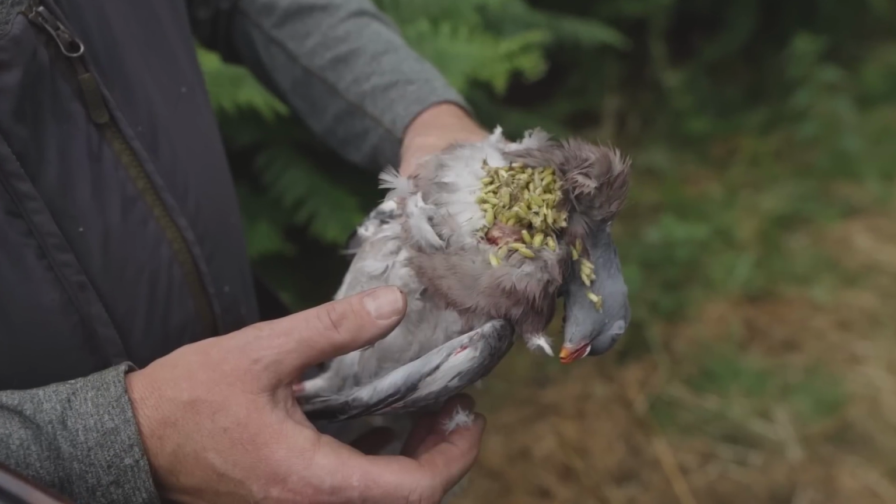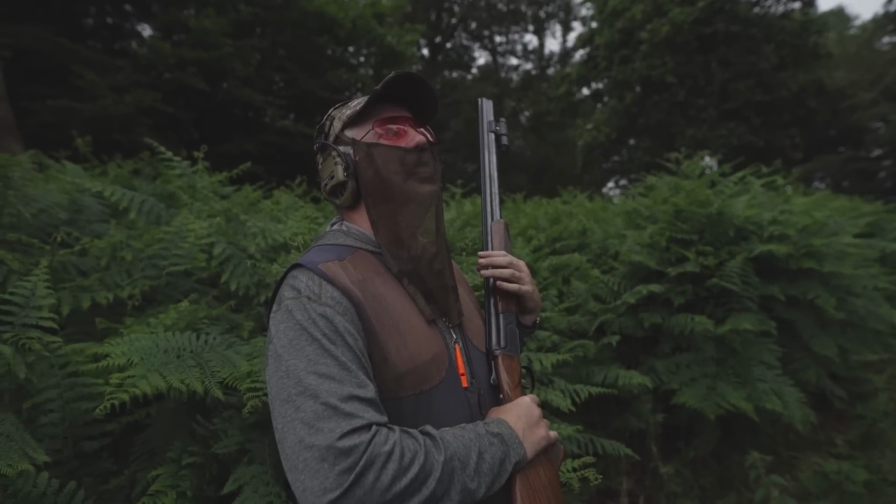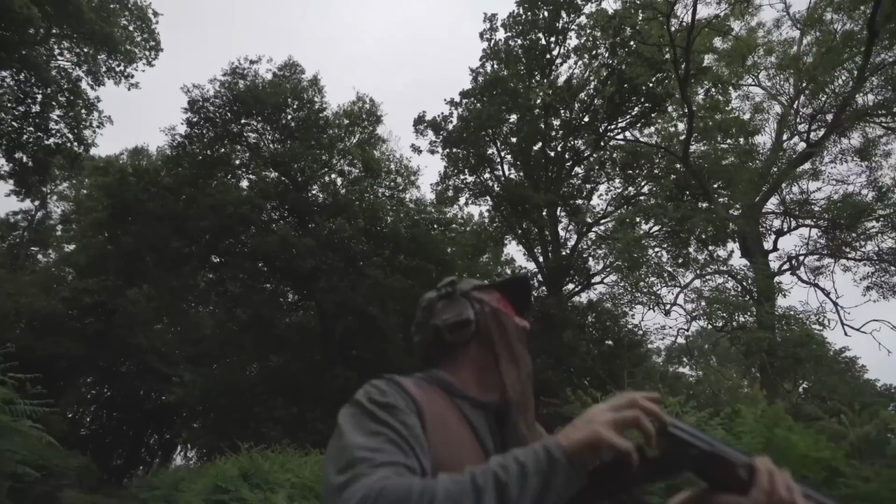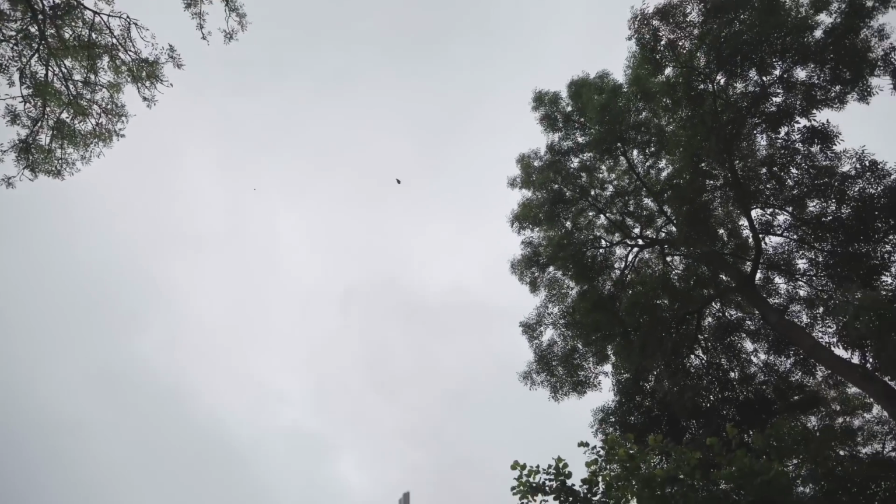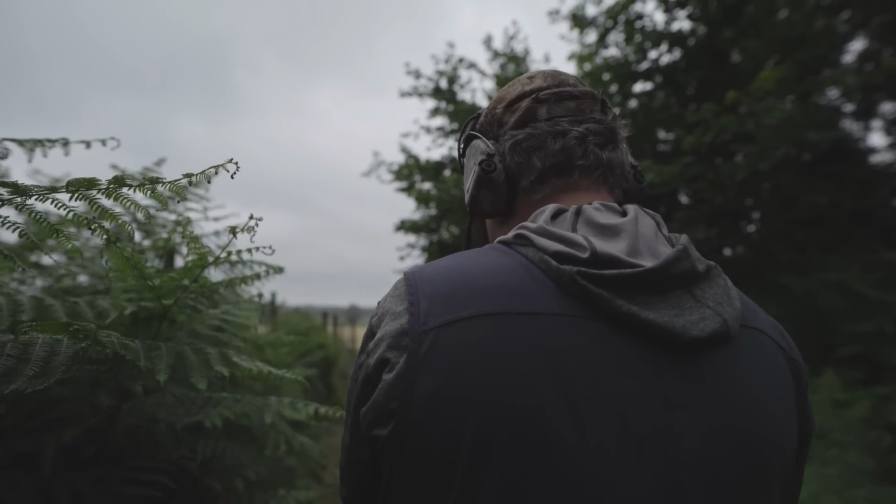Think how much wheat is in the crop of that pigeon and how many thousands of birds are on this estate alone. They're eating a lot of food. Gotcha.